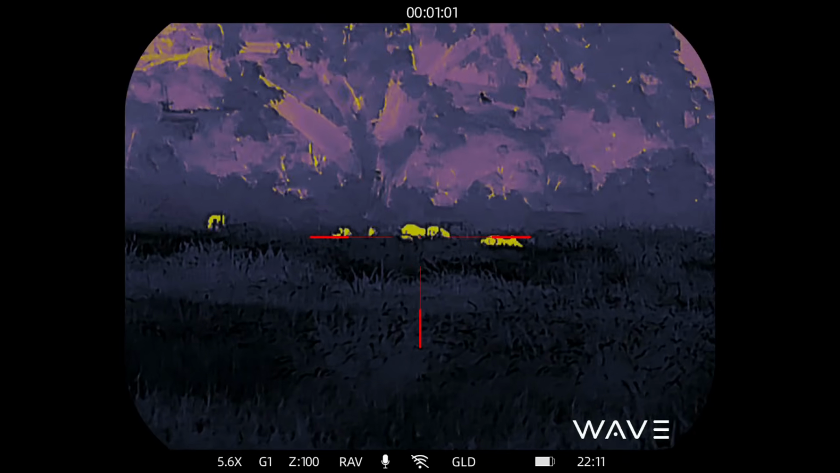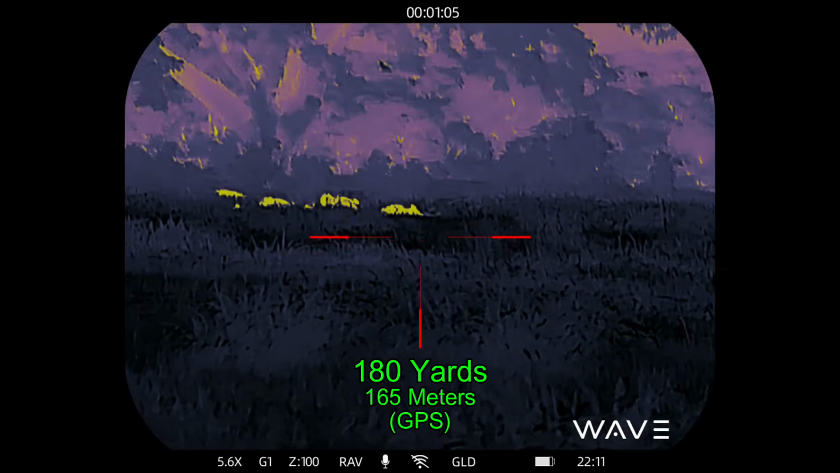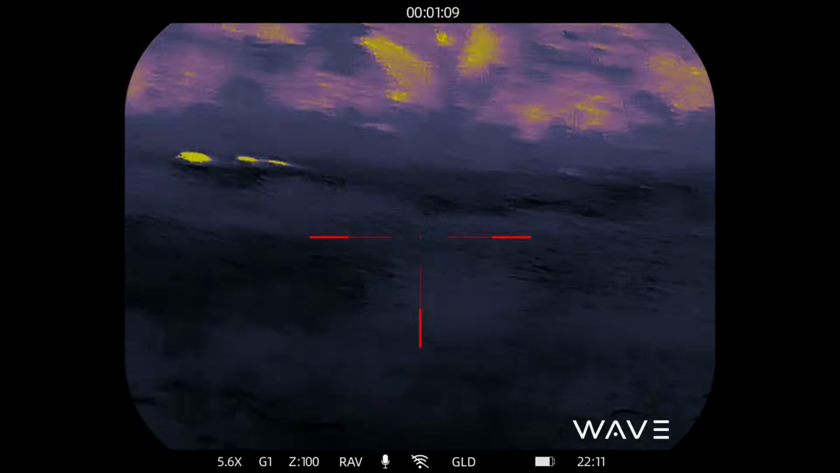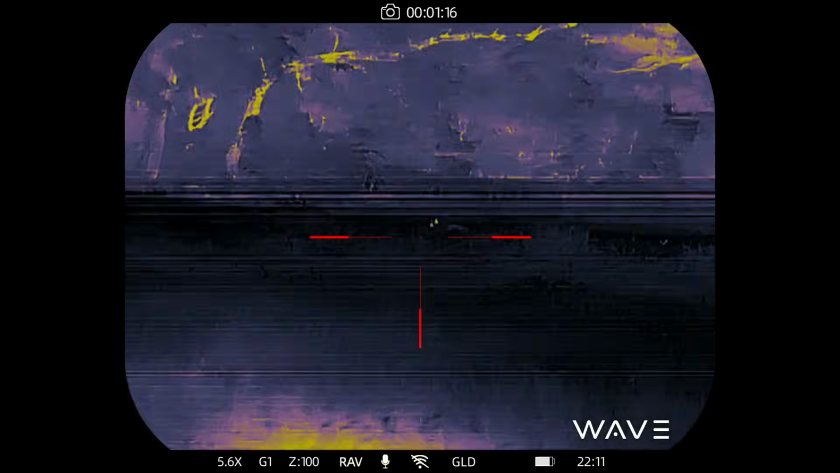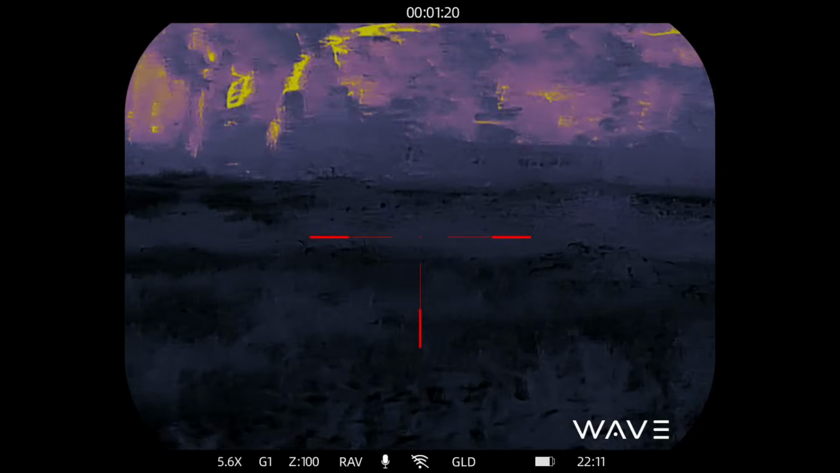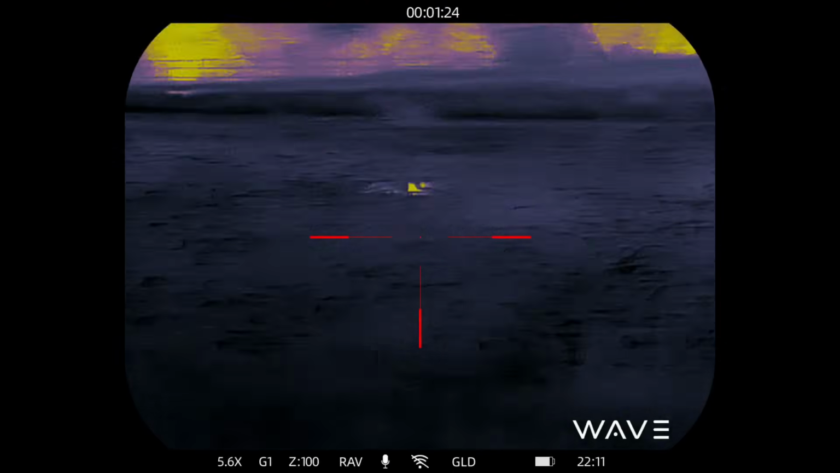So here I'm watching the hogs line up, hoping that I can get a pass through and get a twofer. We're at 180 yards. And here we go. Nice hit. Hog goes right down. The rest of them run off to the left towards the creek, which I expected. And this one lollygags about. And I decided I'm going to shoot it. I connect. And all the other hogs that were running towards the creek come running back, and I'm not going to resist shooting them.